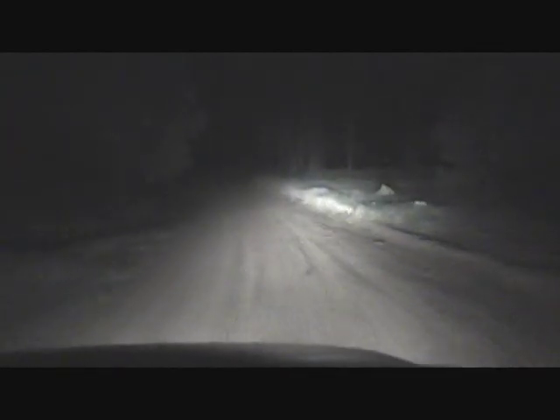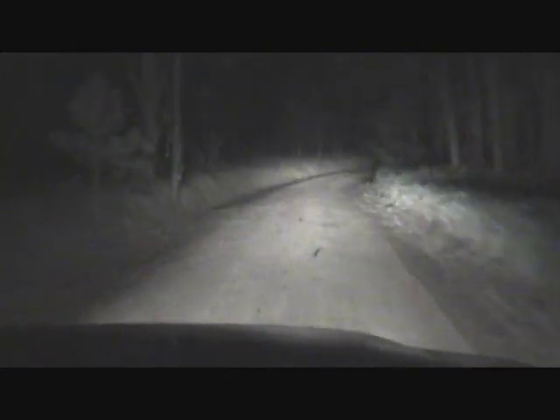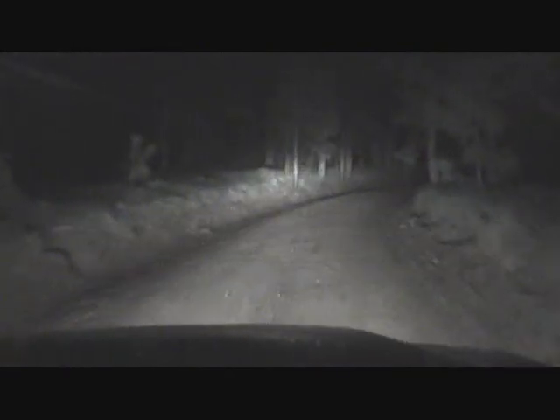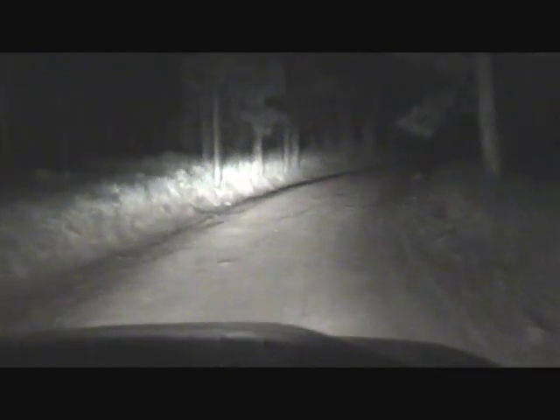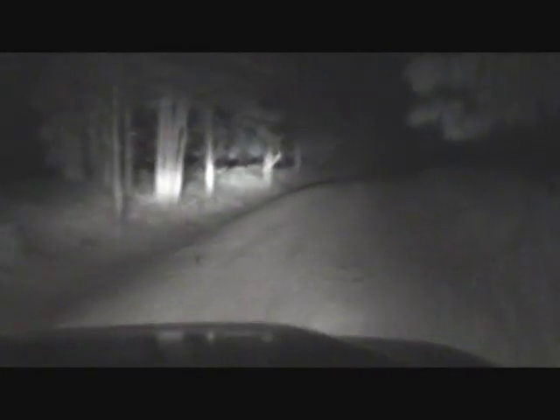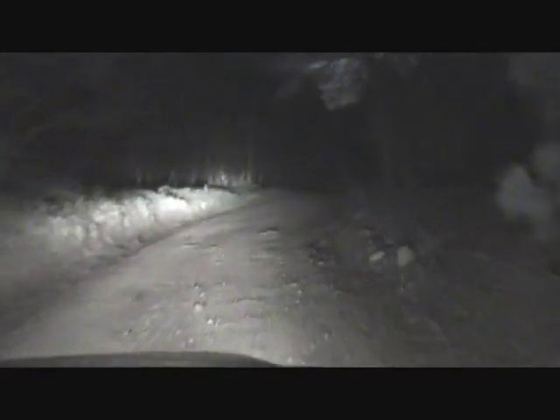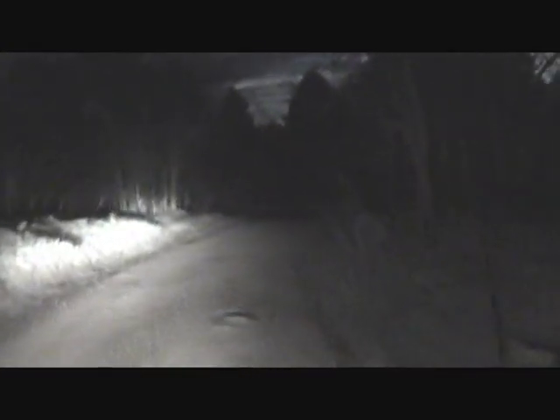Okay, we're currently passing a ranger emergency station, or emergency cabin. They've established a cabin up here in case there's a heavy unexpected snow. It's a nice little cabin and so forth, but basically you've got to break in to use it. But that's what it's there for.